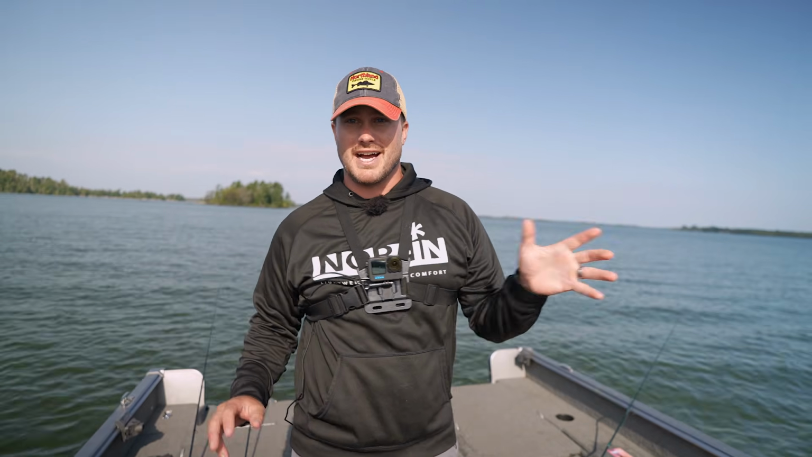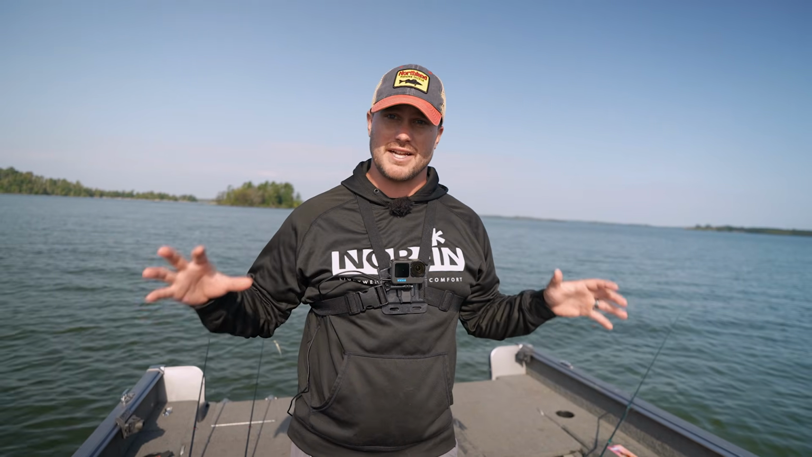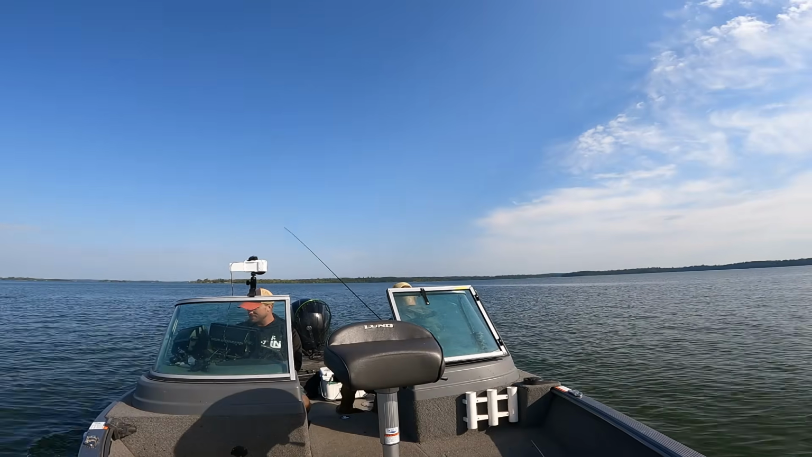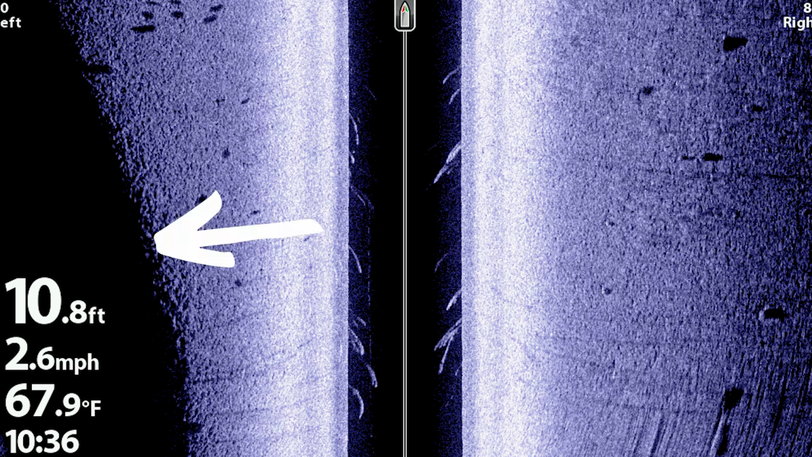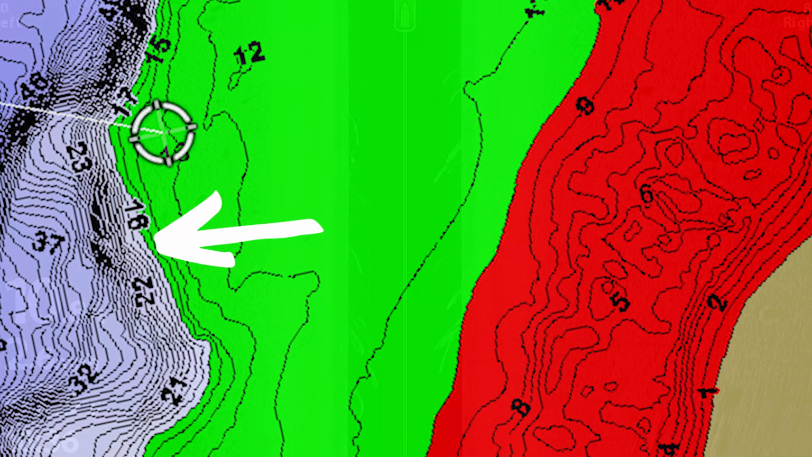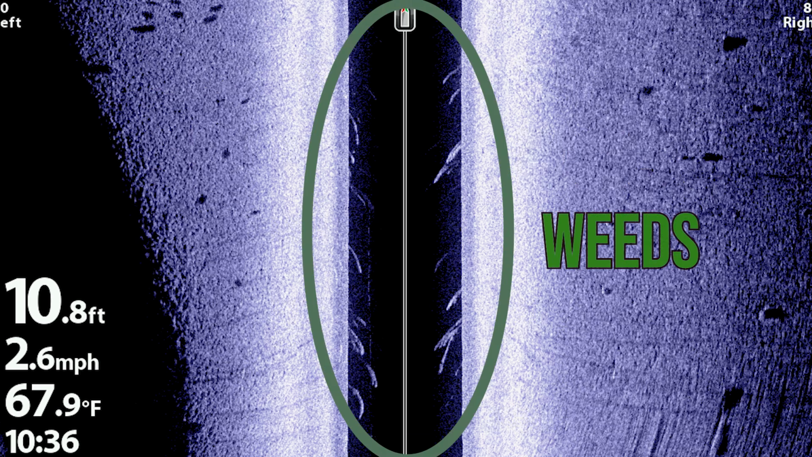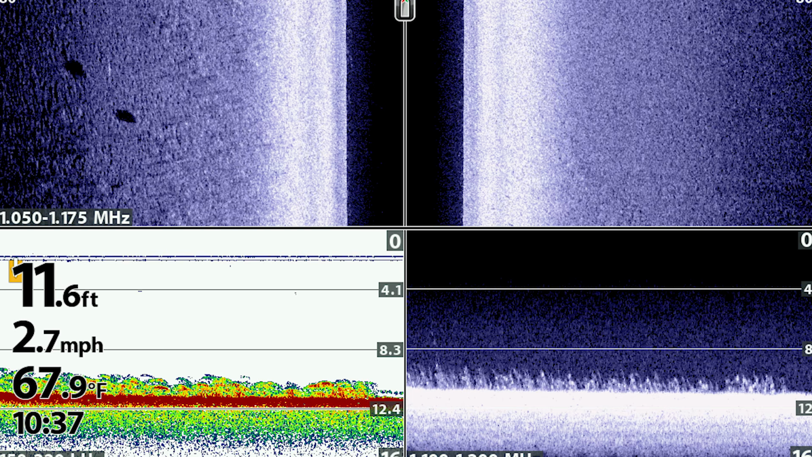So I'm just actually gonna kind of drive the edges of these weeds and some of these sandy flat transitions and kind of show you a little bit more what we're looking for on the side imaging. So I'll show you this. You can see where it gets really dark. That's that drop off. There's actually a couple rocks. Oh, you can see those shadows right there. That's some good fish, but you can see more of the scattered weeds in the water column on the side imaging here. I'll kind of switch to that mode again. You can see here we got a little more low-lying weeds. We're out of that scattered weeds. But again, you're still seeing some fish. There's one right there, a couple.